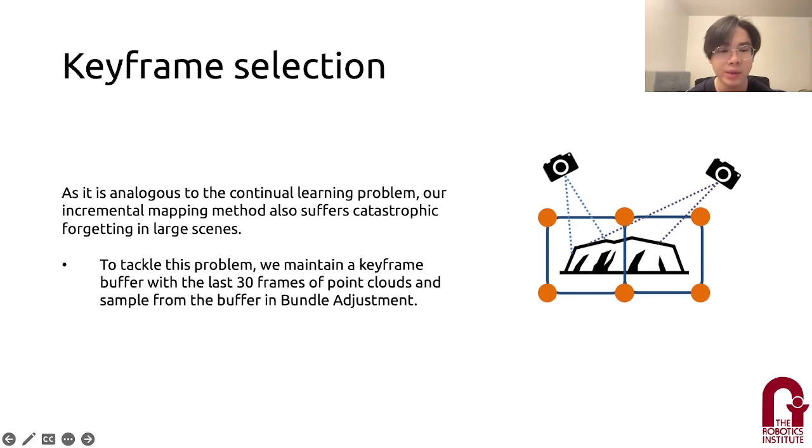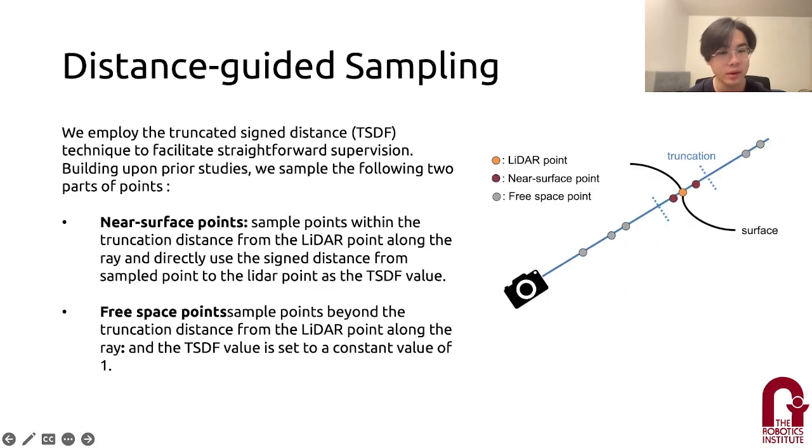So we keep the last 30 frames as a keyframe buffer, and each time we sample from it when we do bundle adjustment. And for sampling the points to create the training pairs, we employ the TSDF value here. We sample two kinds of points, near surface points and free space points. Near surface points are points within the truncation distance from the LiDAR point along the ray. Free space points are sample points beyond the truncation distance from the LiDAR point along the ray. Then we calculate the TSDF value and generate the training pairs.